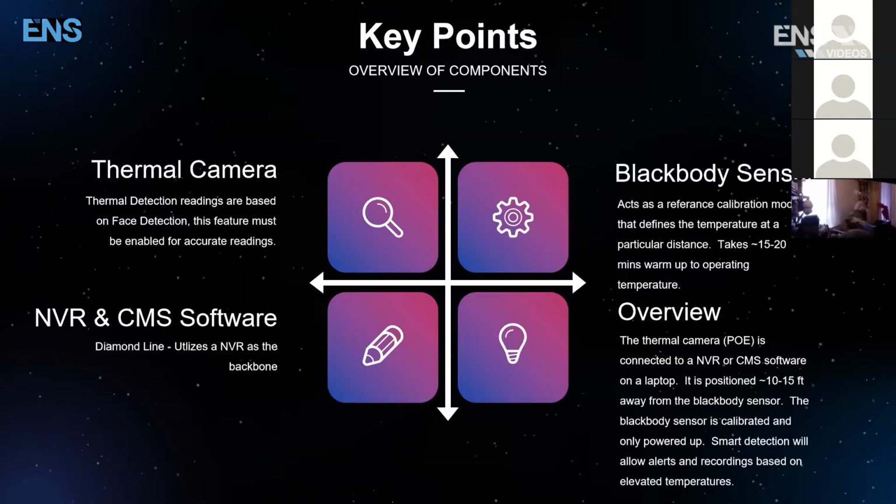Something to keep in mind is that the Blackbody sensor is not physically connected to anything except local power. Why? The Blackbody sensor acts as a reference module, right? What we mean by that is, for example, in a science experiment, you have a control. The control is what you rely on to honor a certain kind of spec.